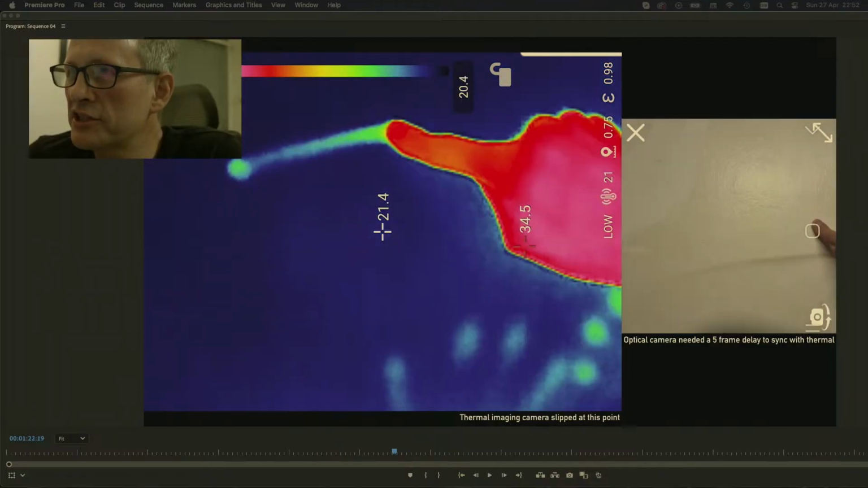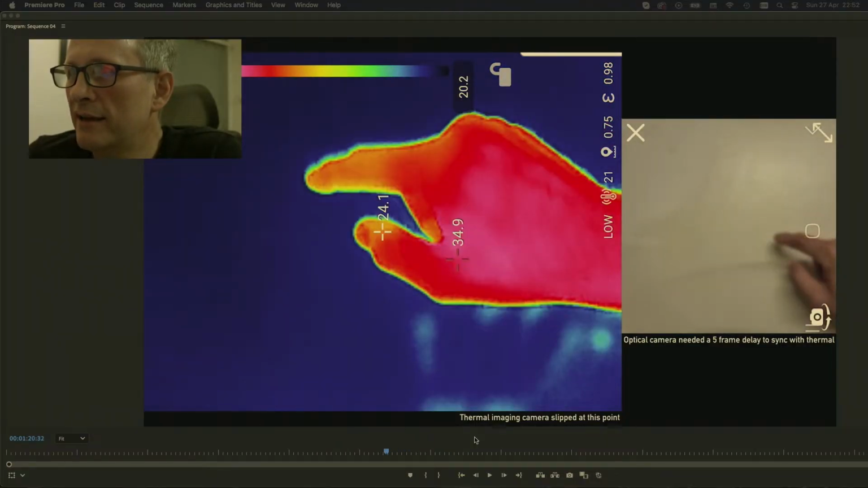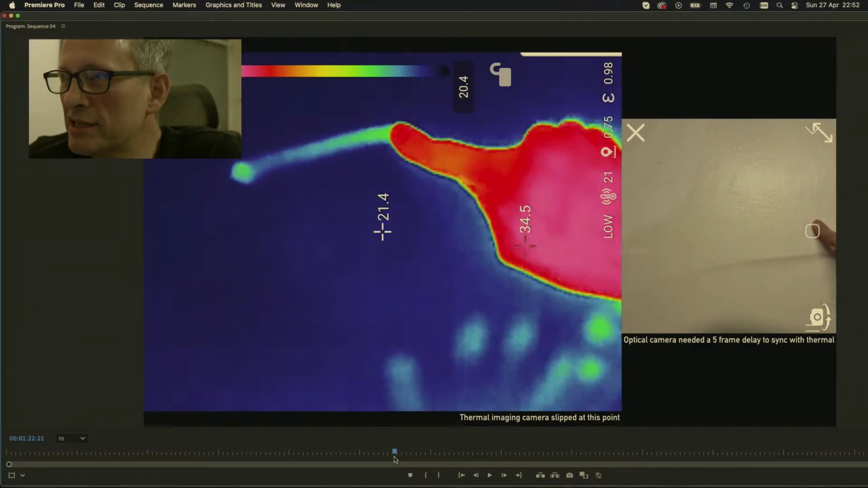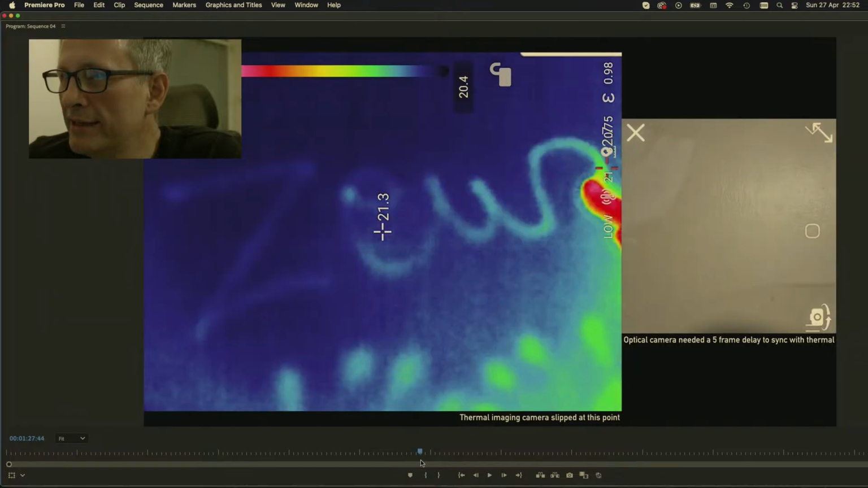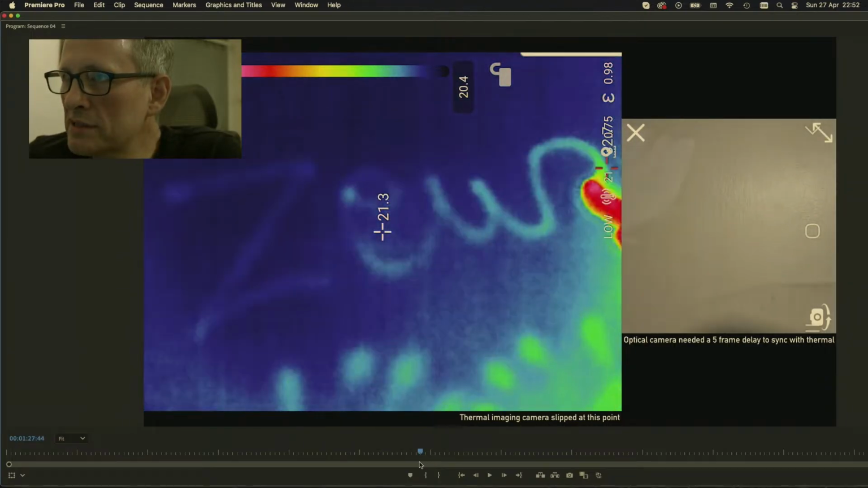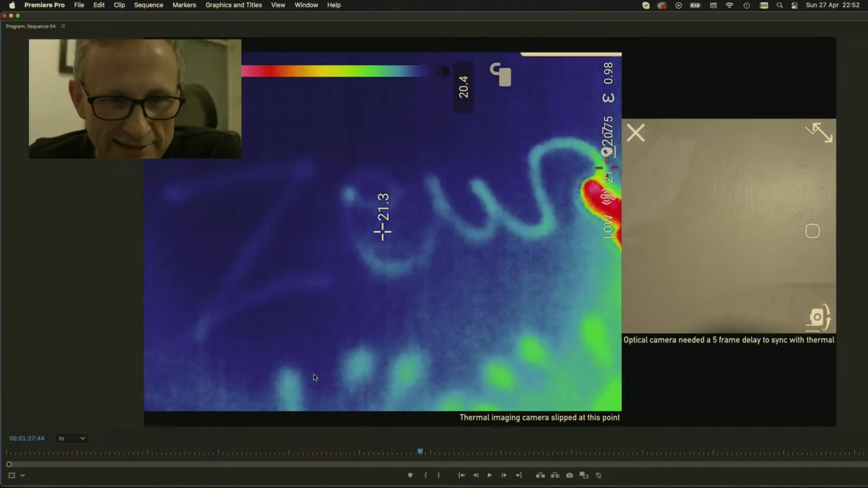That goes to show that even though my finger here is only at 24.1 degrees and the wall is around 20.2, I was still able to transfer enough heat very quickly onto the wall to write that and leave it and be able to be caught on camera. Of course, if the wall was colder and the writing implement was hotter, it would leave that signature there longer.